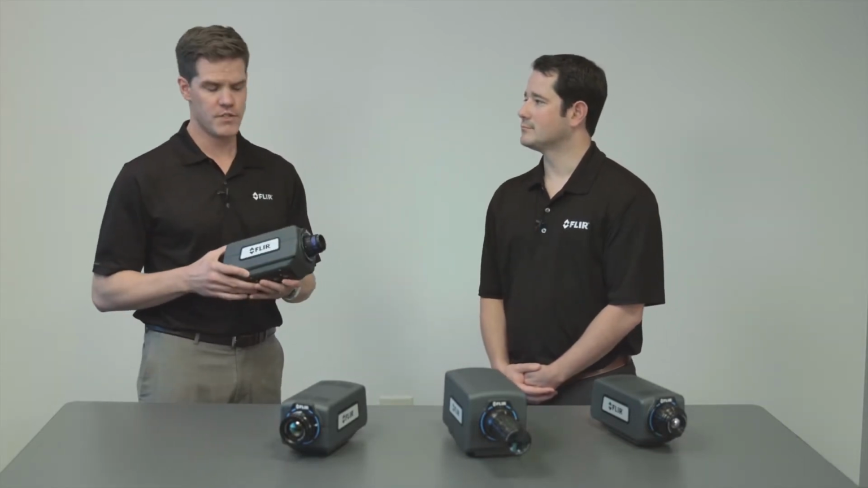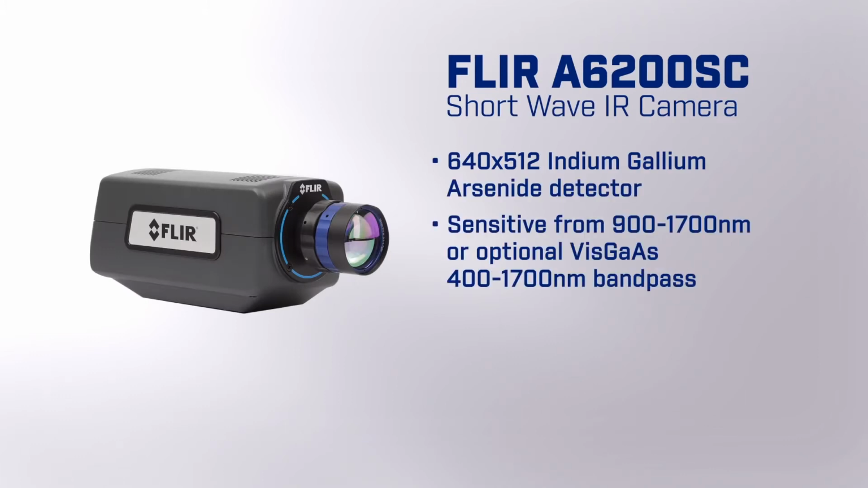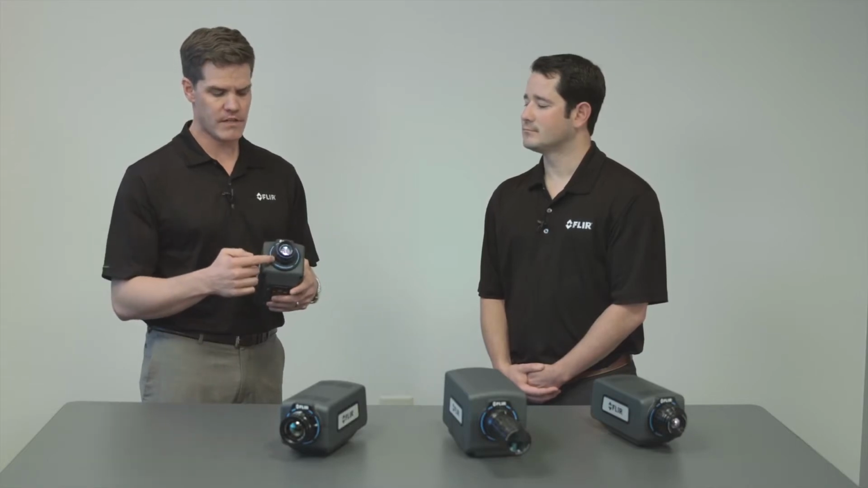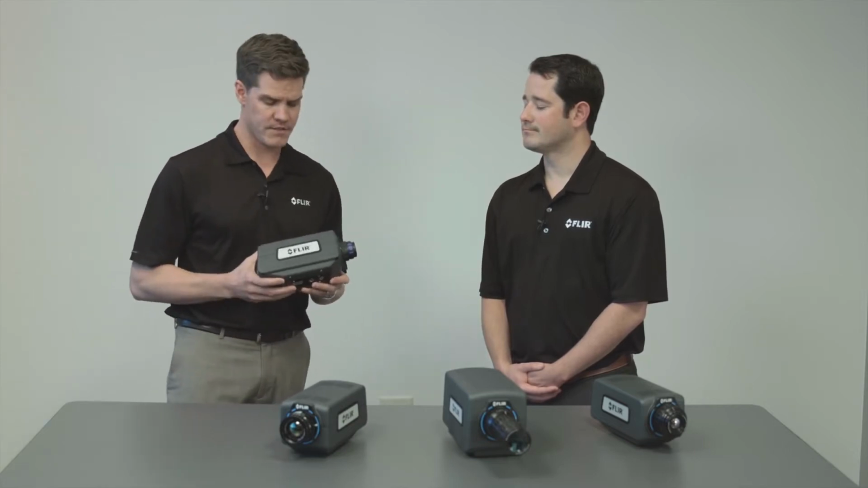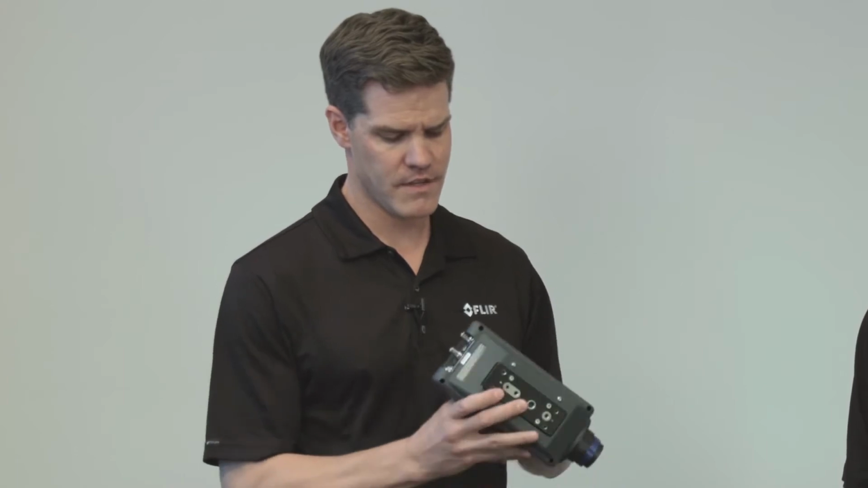A6200SC. This camera features a 640 by 512 InGaAs detector, which is sensitive from 900 to 1700 nanometers. We also have an optional VisGaAs detector, which is sensitive from 400 to 1700 nanometers. Standard C-mount lens, and we can fit a filter holder behind there. But what's nice, and as Mark pointed out, is the camera physically is the same size, same mounting interfaces, and same back panel as the long wave he just spoke about.